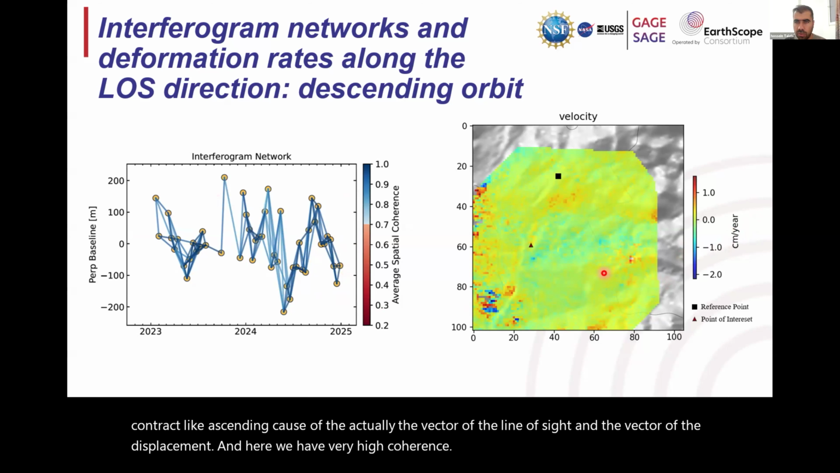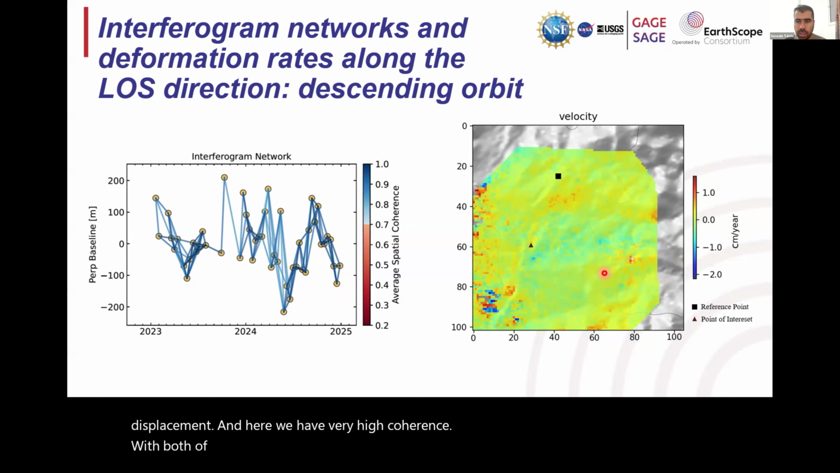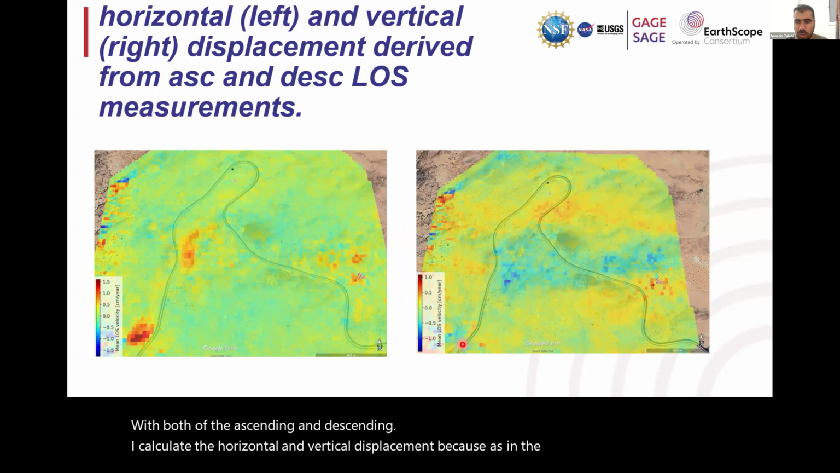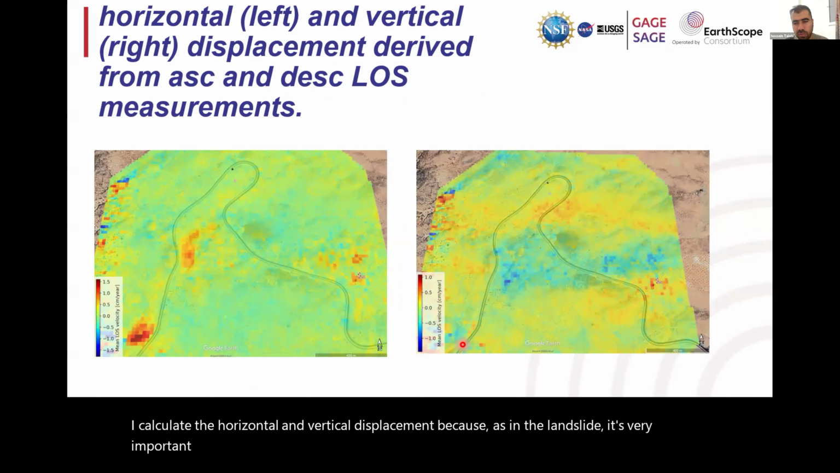With both the ascending and descending, I calculate the horizontal and vertical displacement, because as you know, in a landslide, it's very important to find the type of the landslide and the failure area.